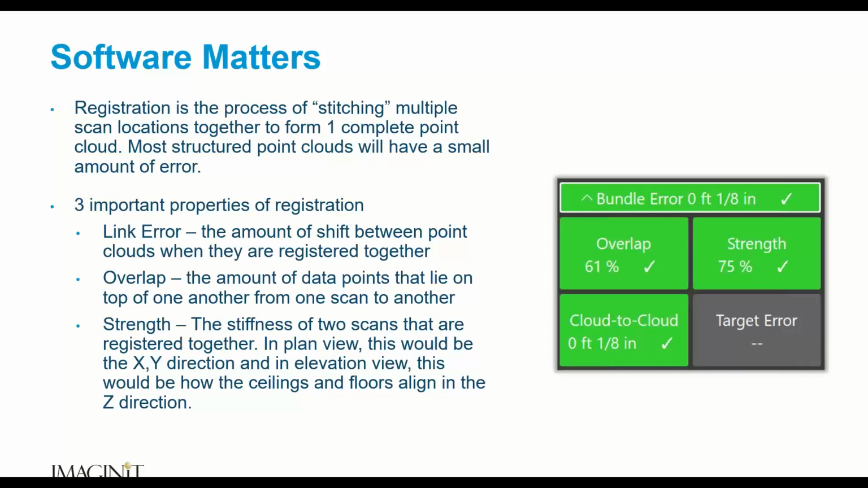And then when we turn that and look at it in an elevation view, do my floors of the building line up? The higher that percentage goes up, the better. So it's very important to understand the registration part.